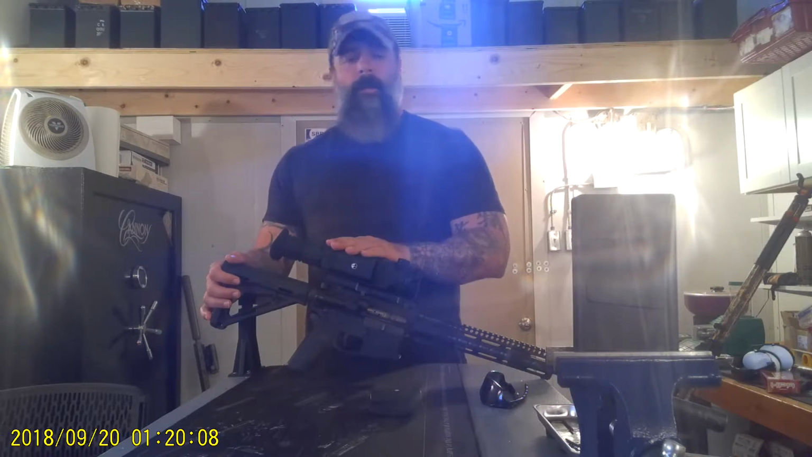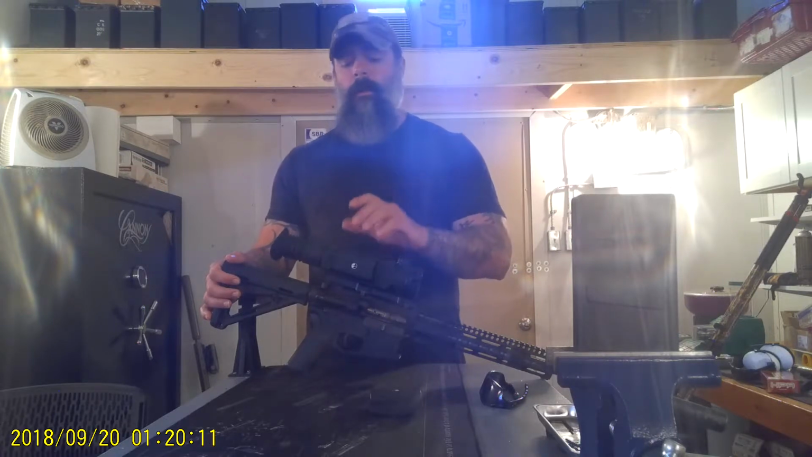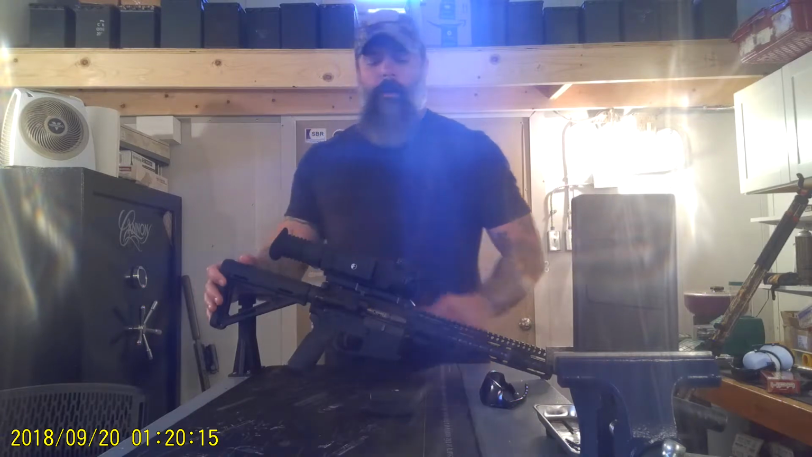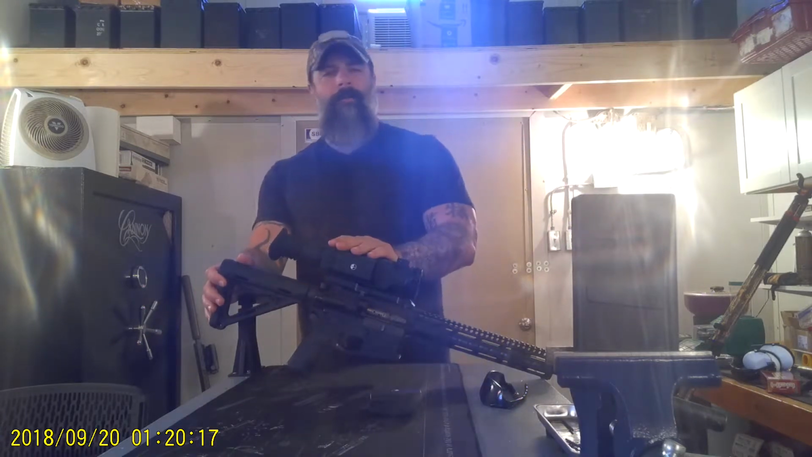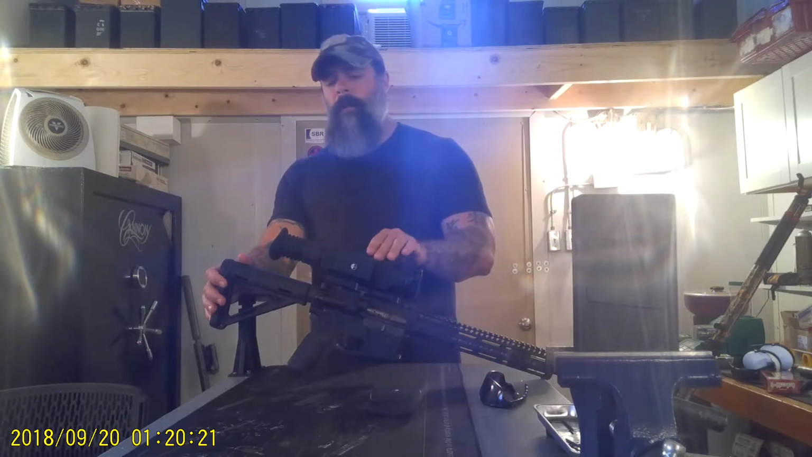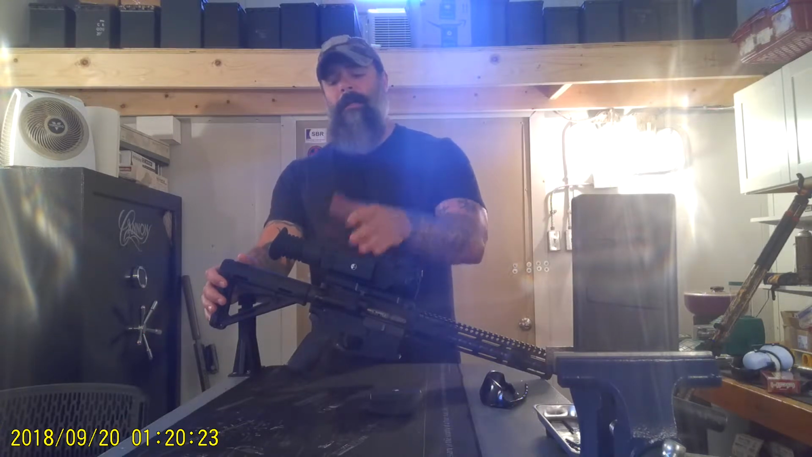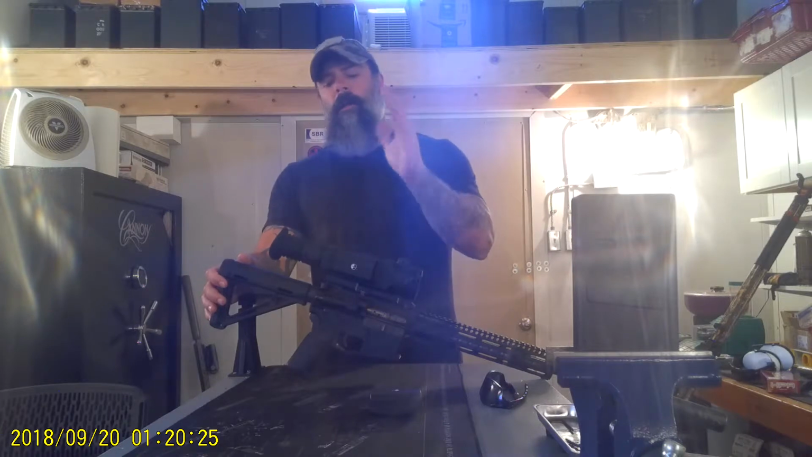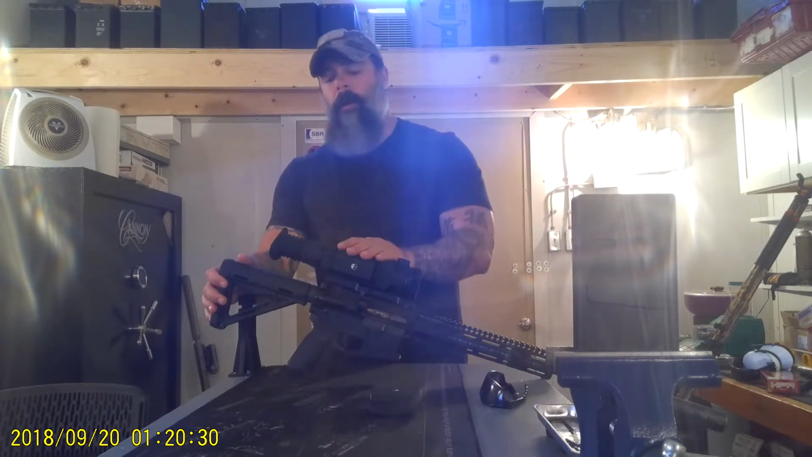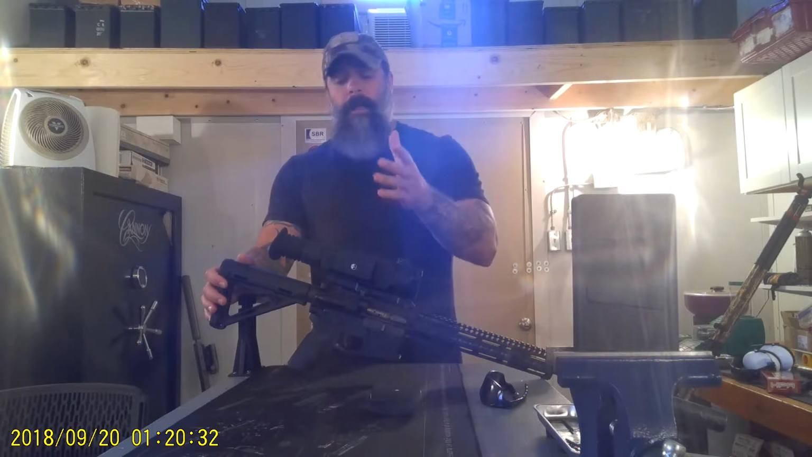Anyways, the screen is great. The recording is great. The recording's easy. It also has that recoil activated recording if you want to use it. I use suppressors, so I don't want to be dependent upon that. Another thing that I don't like about it is I had to turn the mic on. I did tons of recording with this thing without the mic on because I didn't even know how to do it, and I just didn't have time.